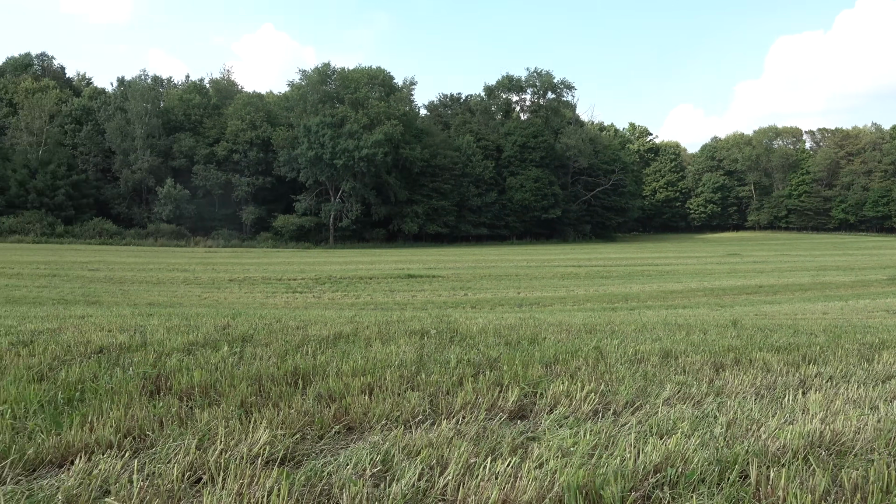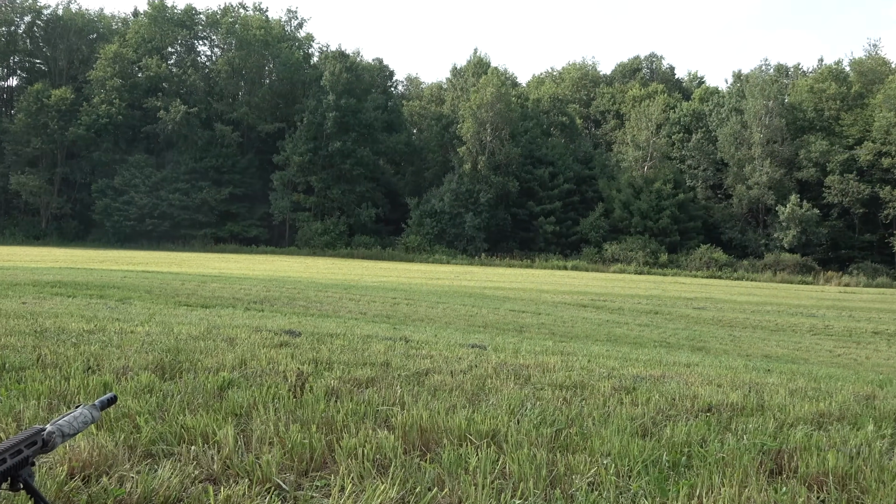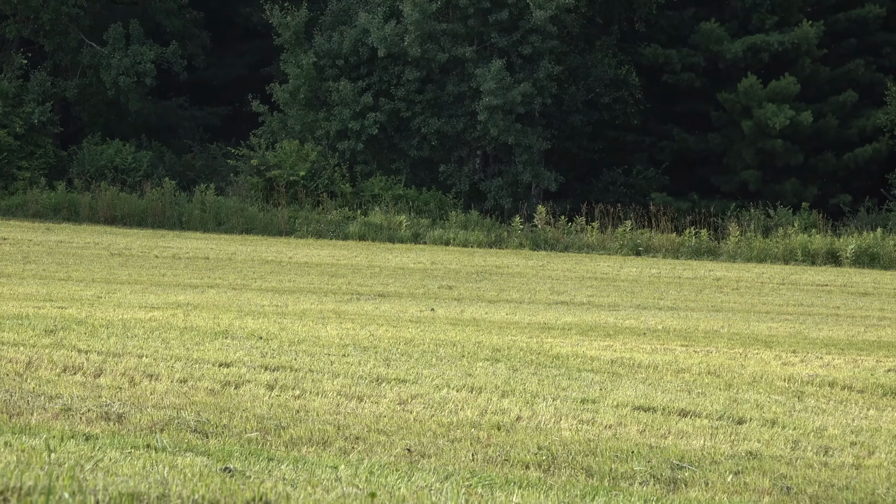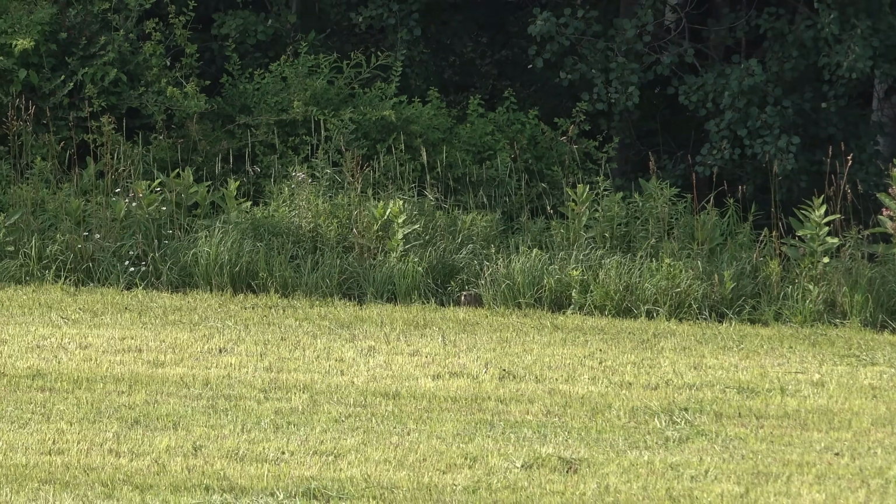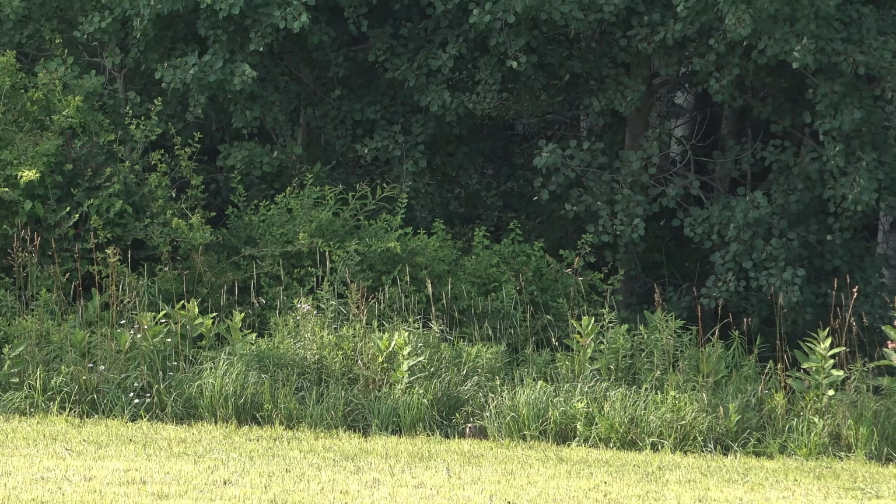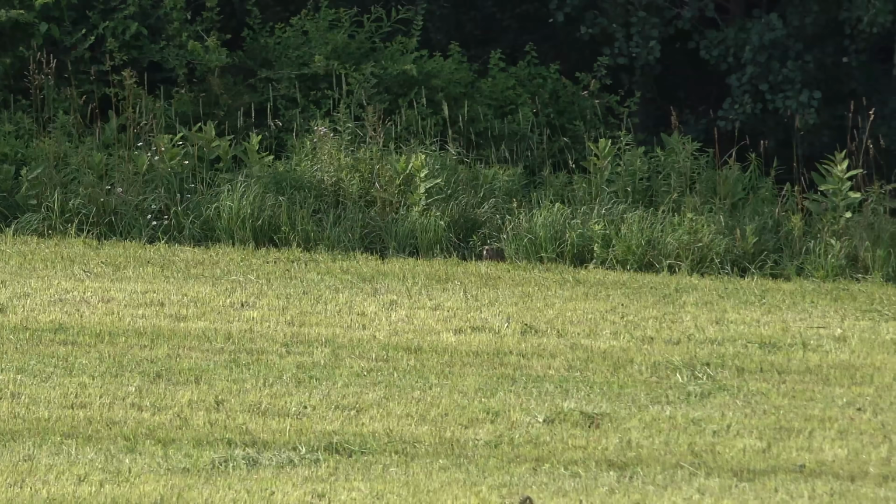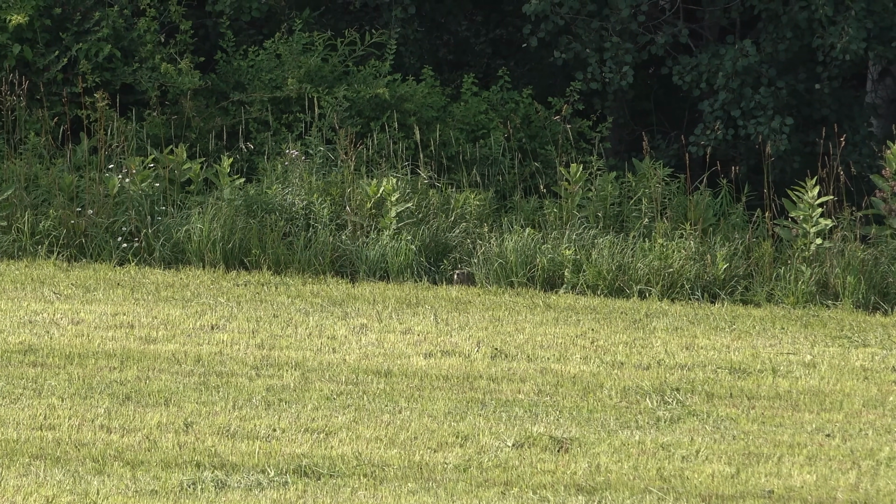Well, I was just scanning the edge with a thermal and I got a heat signature right over here on the edge. Can't really see any woodchuck though, but there's definitely, oh, it is a woodchuck. I see it now. I would have never seen that without that thermal. Let's let him have it.